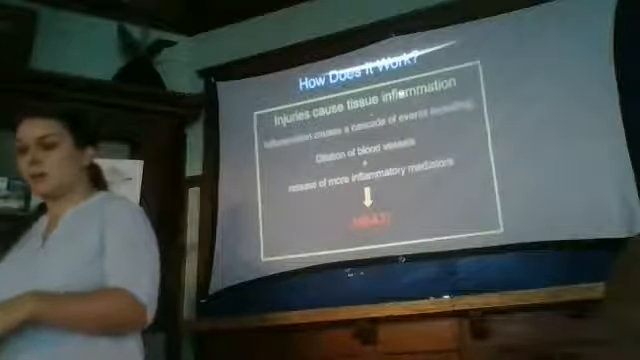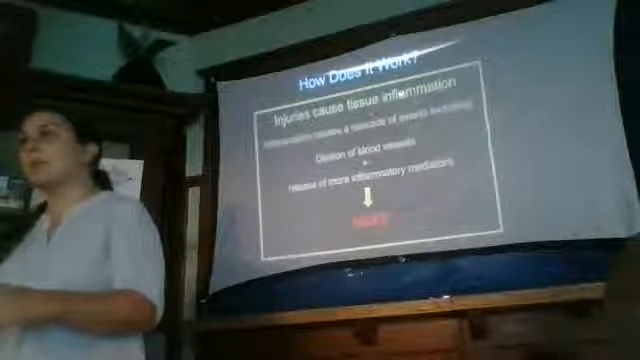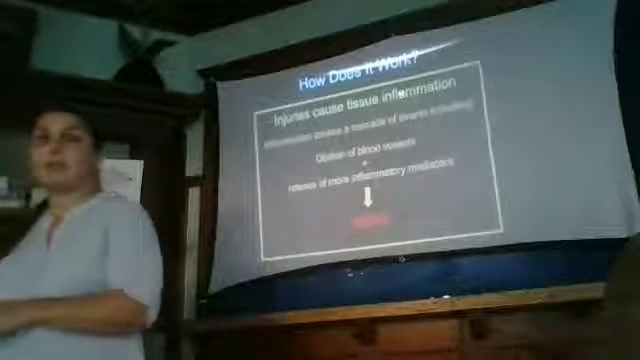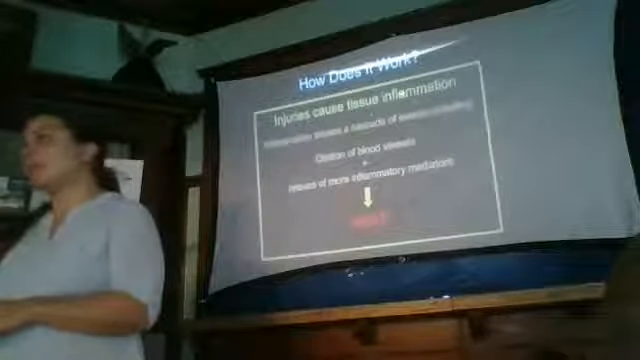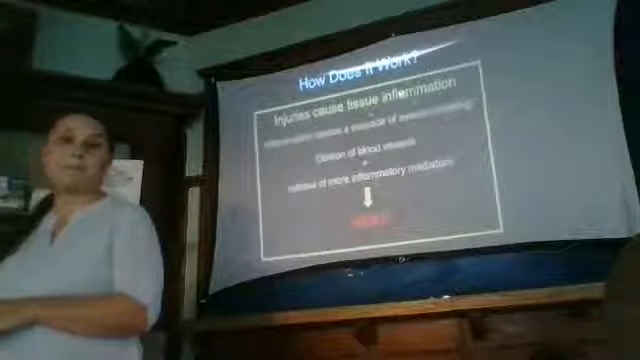When I have a painful spot and it flares up, you've probably experienced touching an injury and it's hot to the touch. This camera from our DigiTherm machine can actually say, oh, that's not normal skin temperature. That's actually an injury. That's too many blood vessels. So it's really cool.